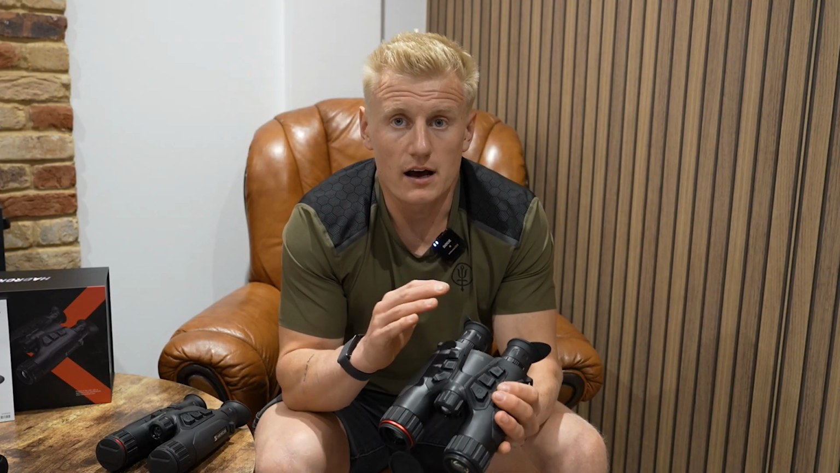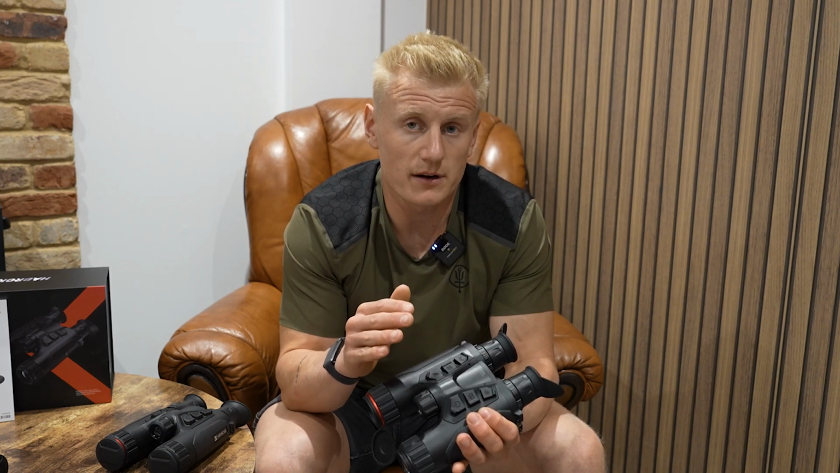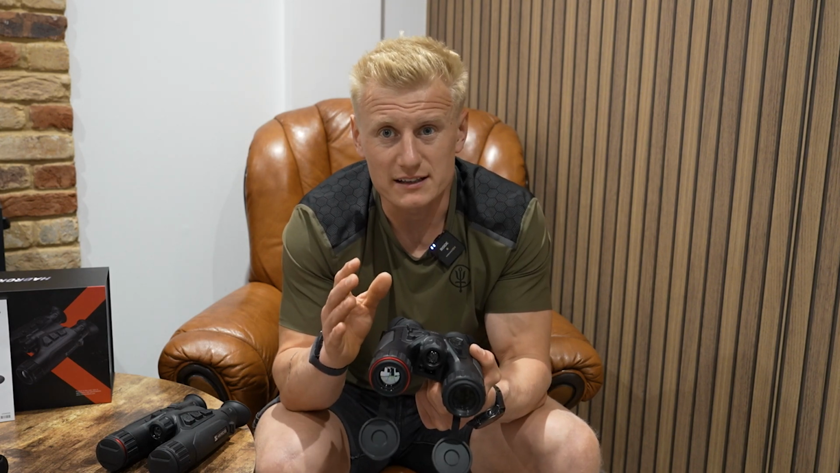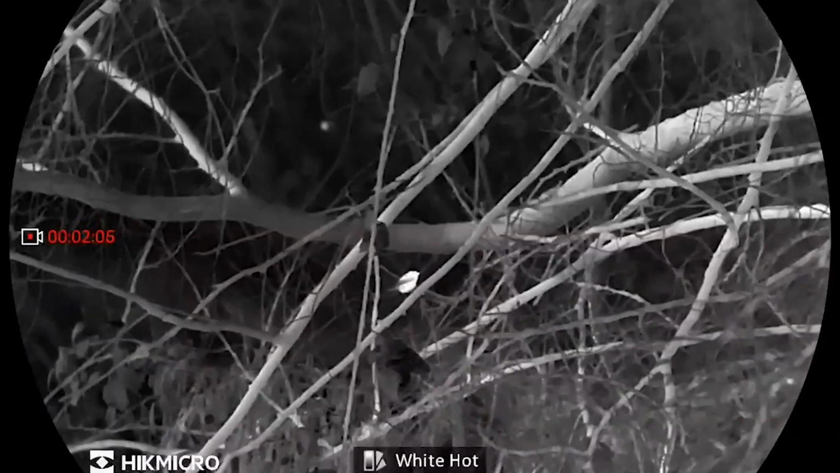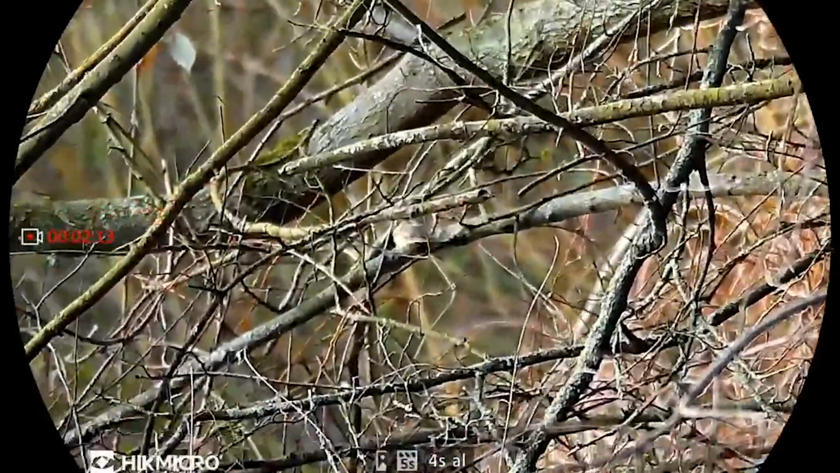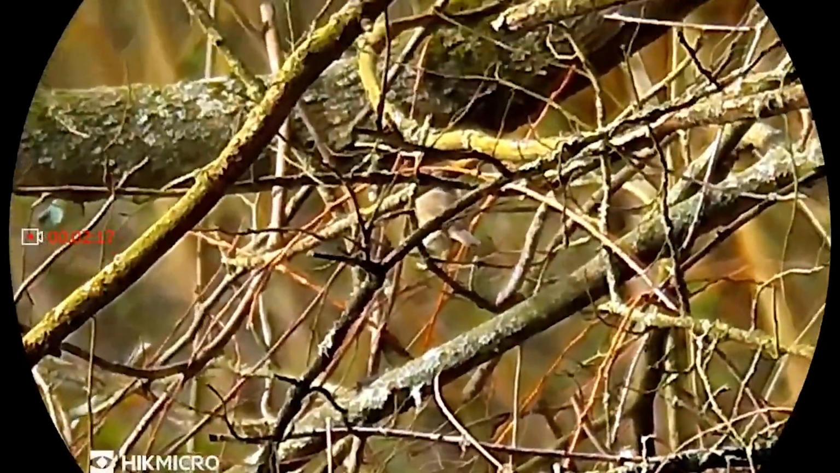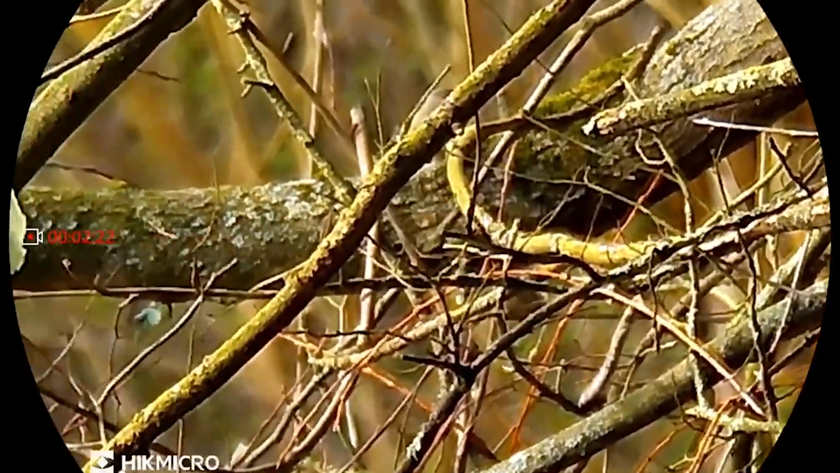All of these are able to connect via Wi-Fi to the HIKMICRO Sight app. It can be controlled remotely, and again, a really nice benefit, especially for the nature observation guys, the people who want to be bird watching with these, is that if you are out with someone else and you want to show them what you're looking at, you can seamlessly transfer the image from the device via the HIKMICRO Sight app straight to a mobile phone or a tablet, and that works really nicely.